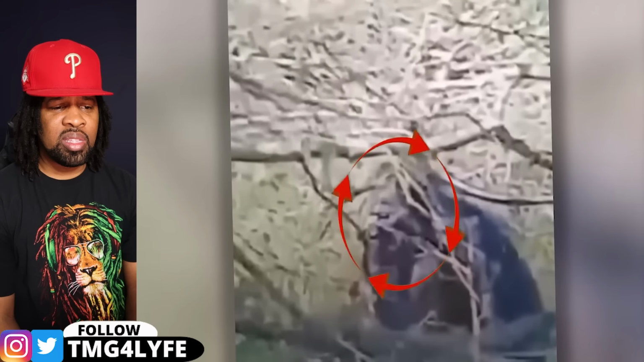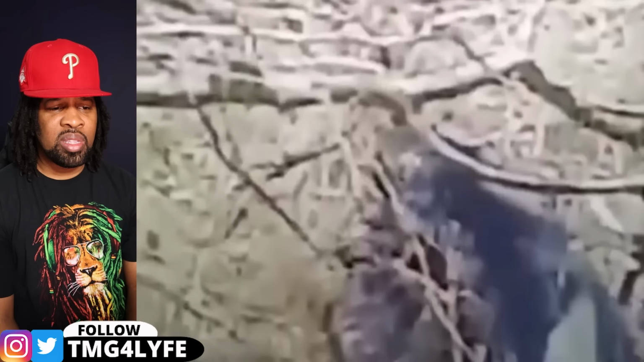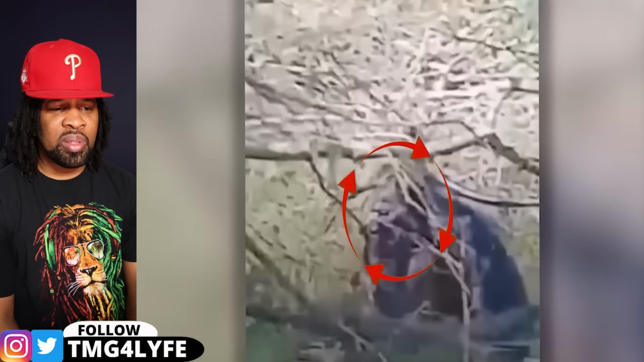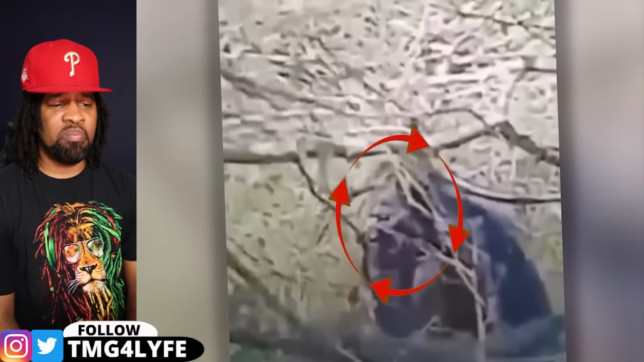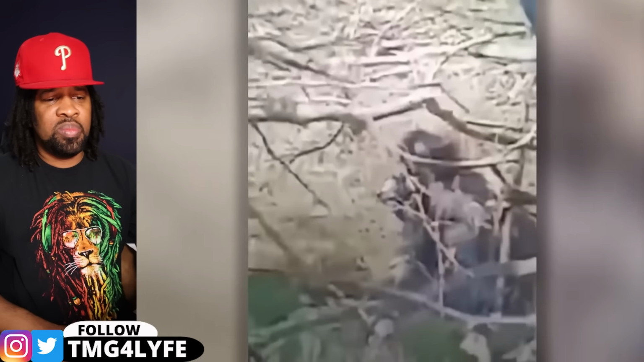Some thought it might be a werewolf, but its gigantic size suggested it could be a Bigfoot. The footage quality wasn't great, but you could clearly see the dog-like face of the creature. Seeing the footage, what do you think it might be? A gigantic werewolf or something else? Share your thoughts down below.